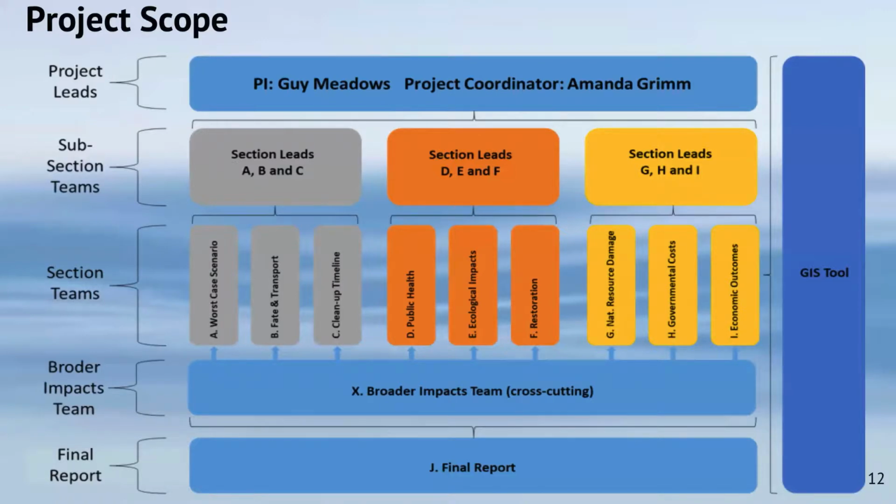The scope of work for the project was quite extensive. This is a schematic diagram of how we see that workflow. It begins with defining the worst case scenario, asking the question, where then does it go? Based on the extent of the spill, what are the timelines for cleaning that up? And then what is, in the second block, what is the risk to public health, to ecological health, and the cost of restoration. And then the final 3 sections deal with the damages and assessing the costs associated with all of those damage and economic losses.